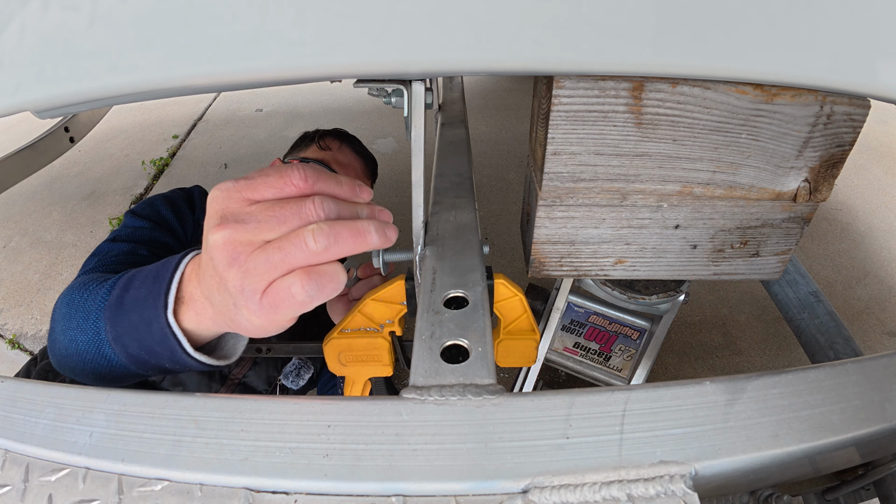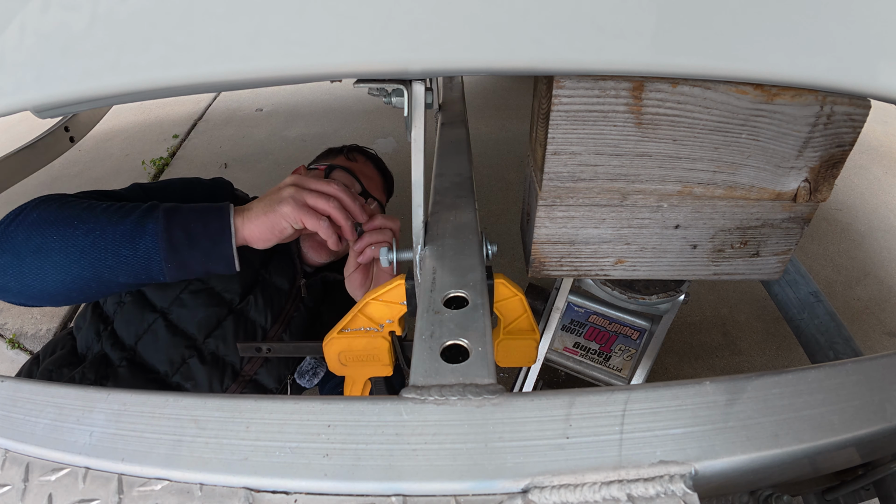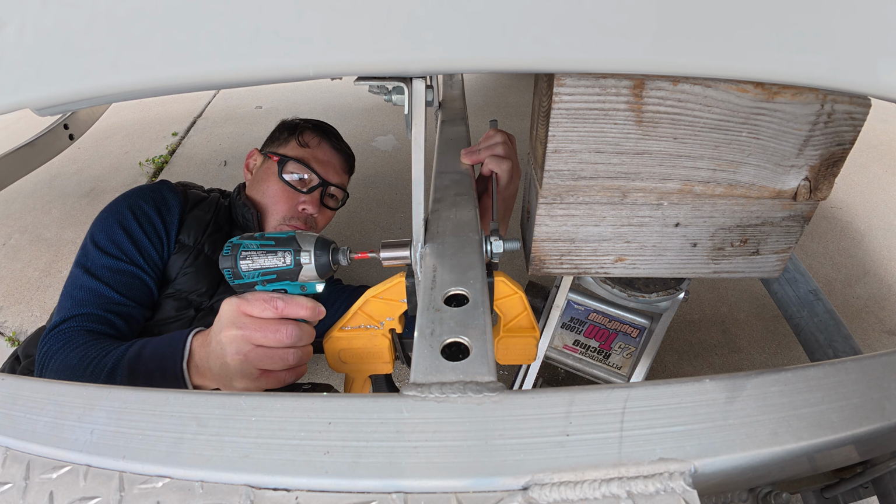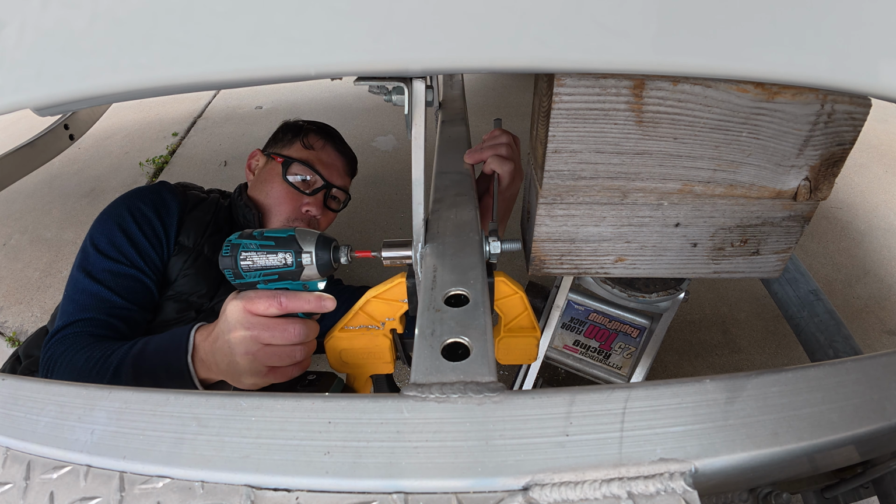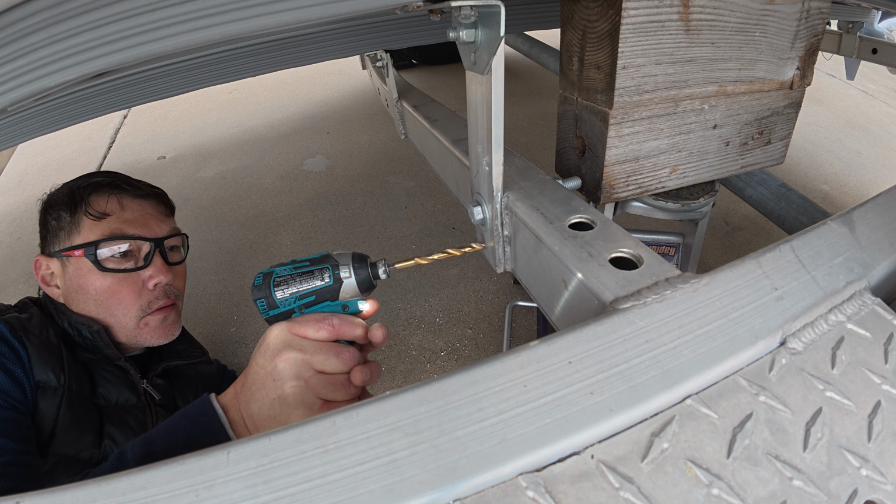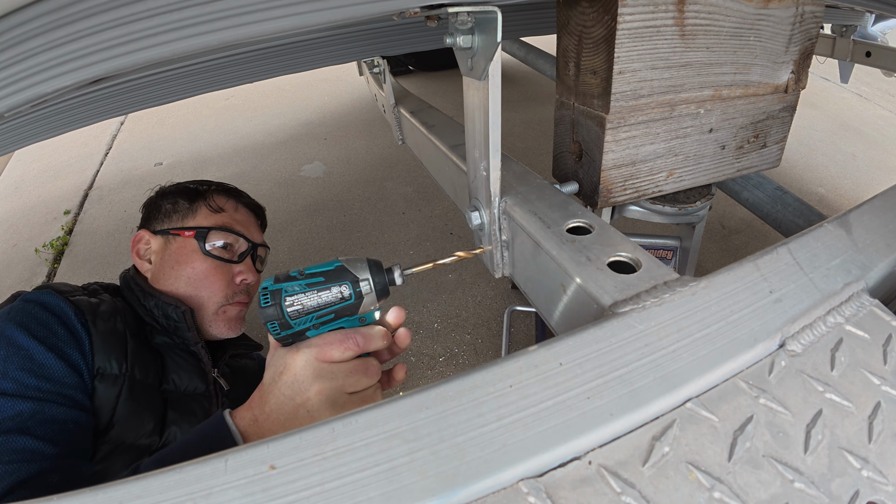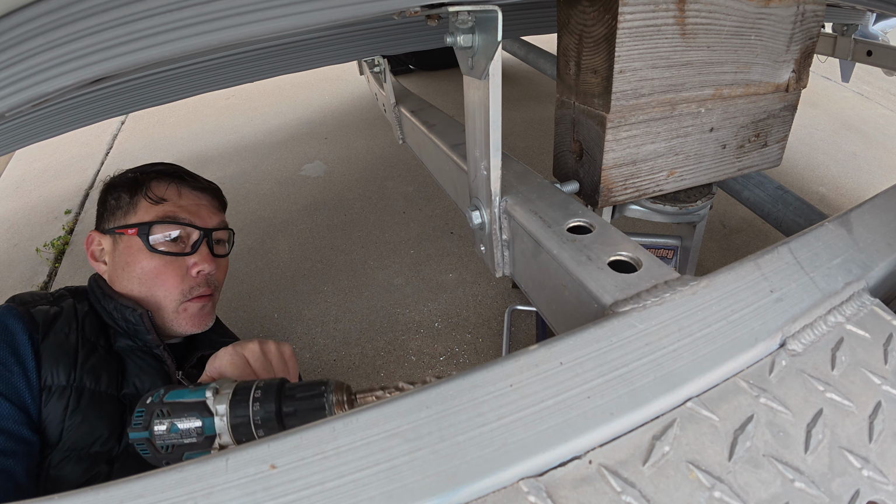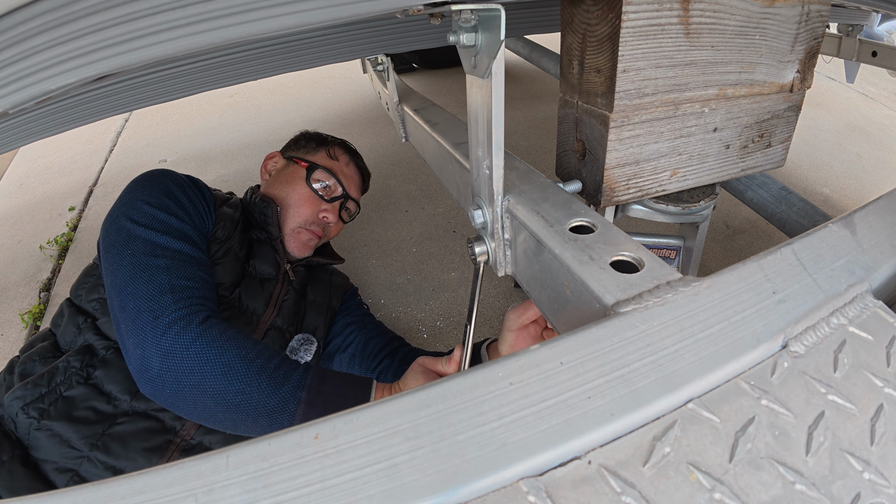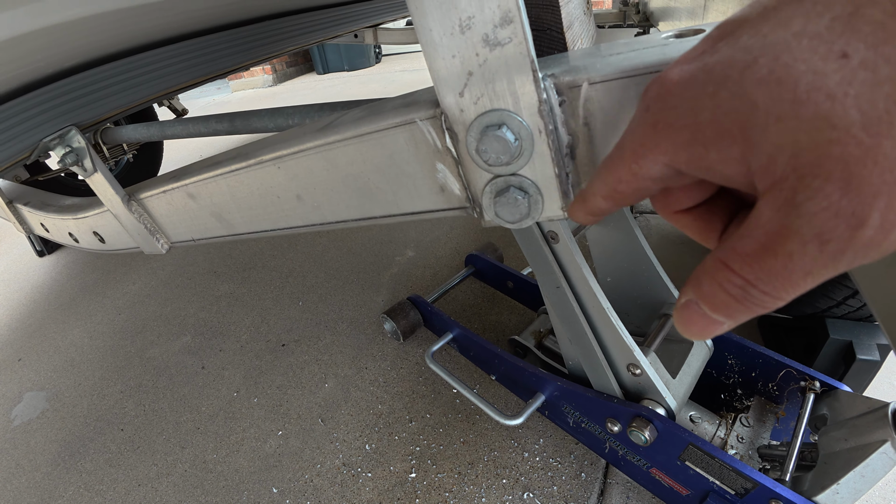Washer, lock nut, or lock washer, and then a galvanized nut. We got really lucky with the washer. Thought I was gonna have to notch one of them.